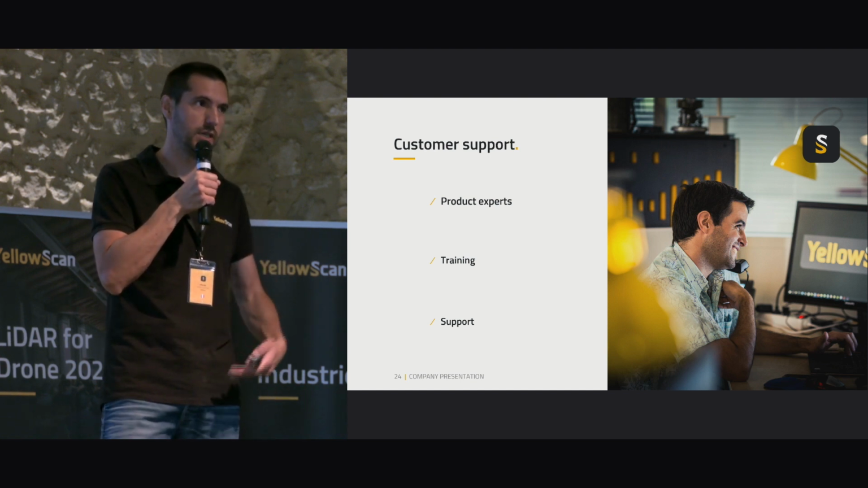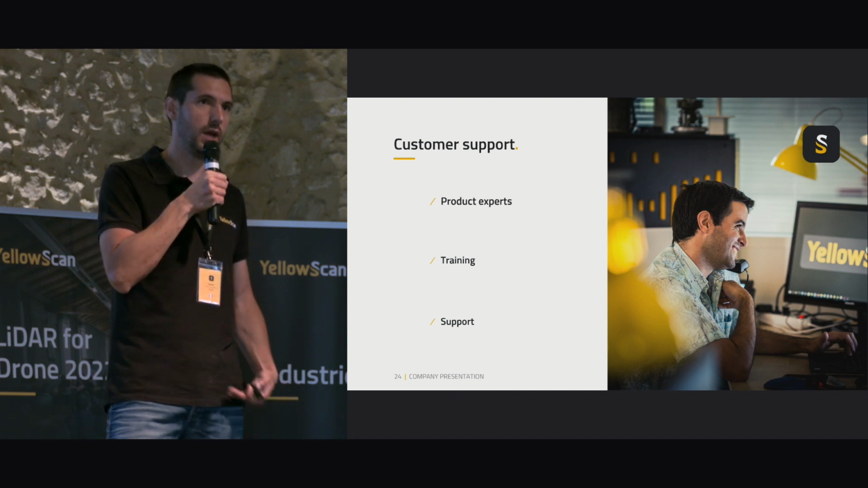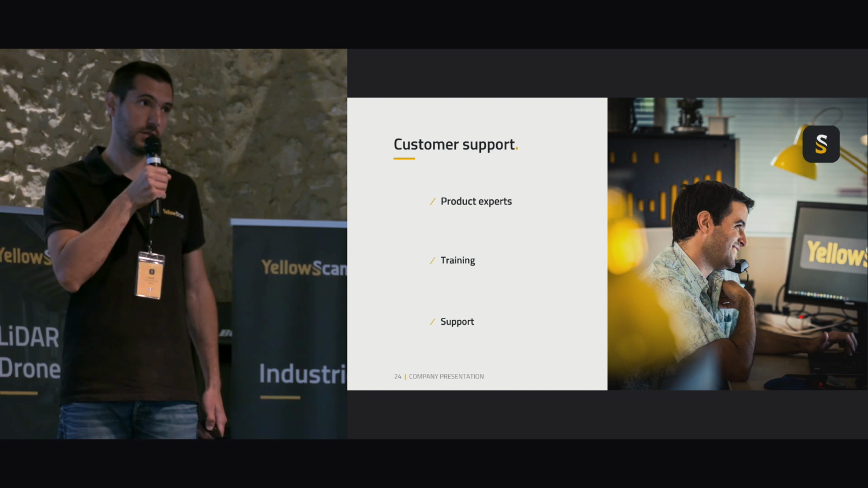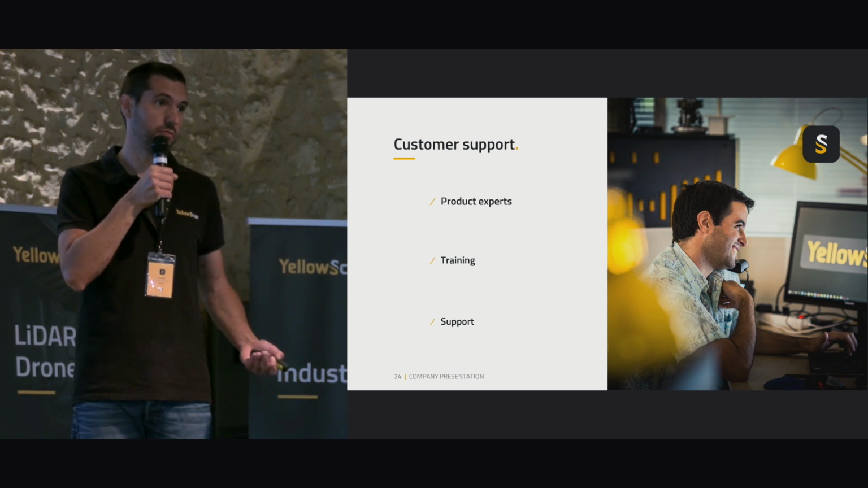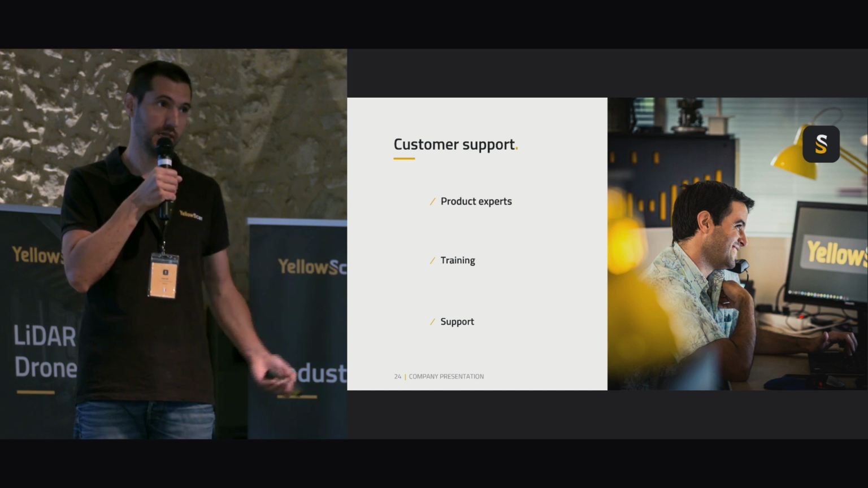There is tracking and figures, so we are really committed to solving issues as soon as we can. So these are the three pillars: LiDAR mapping tools that are easy to use, software which allows you to process the data really easily and quickly with good data quality, and the support helping you have the best user experience.